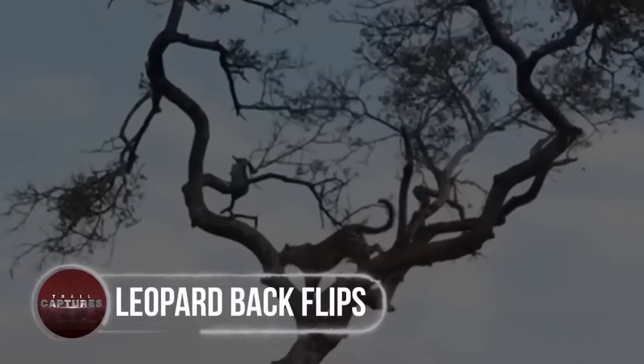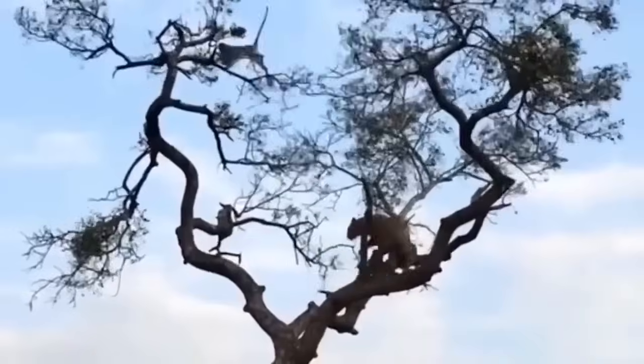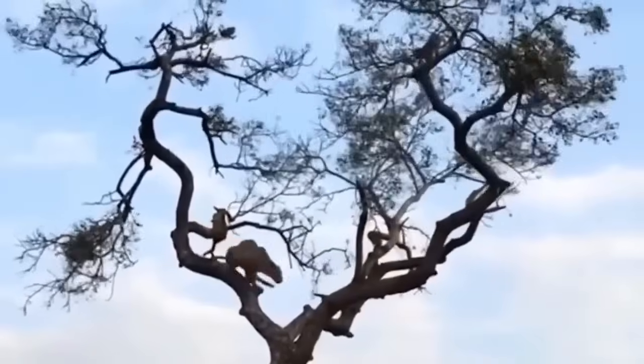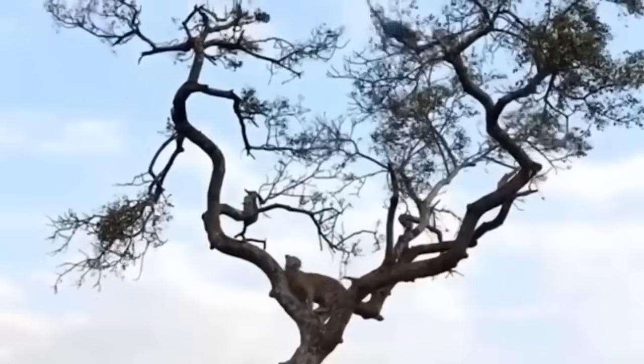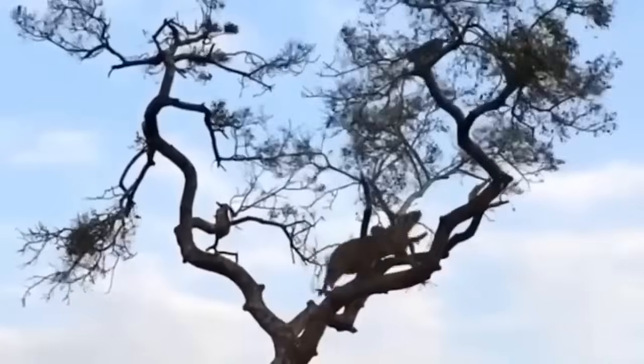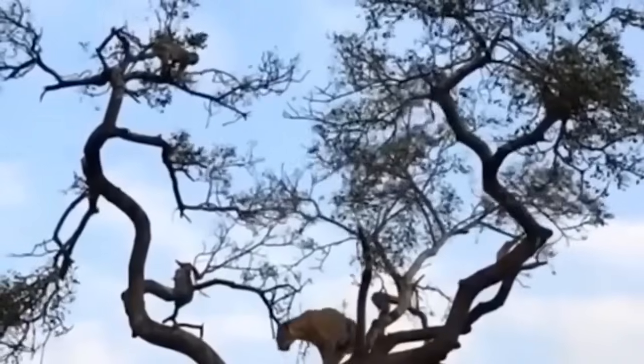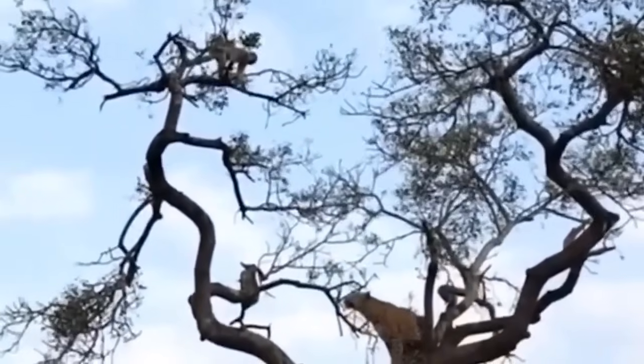Leopard backflips. Living in the wild is hard, but it's even harder if you've got an apex predator coming to catch you. See how this monkey is trying to ditch the leopard, jumping over the tree from one side to the other. Doesn't know how it ends as the video cuts there, but I really hope that the monkey was able to escape his preceding death.